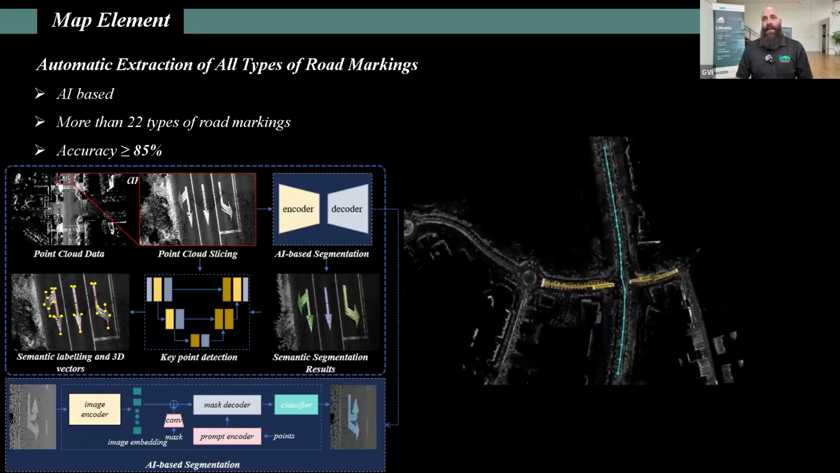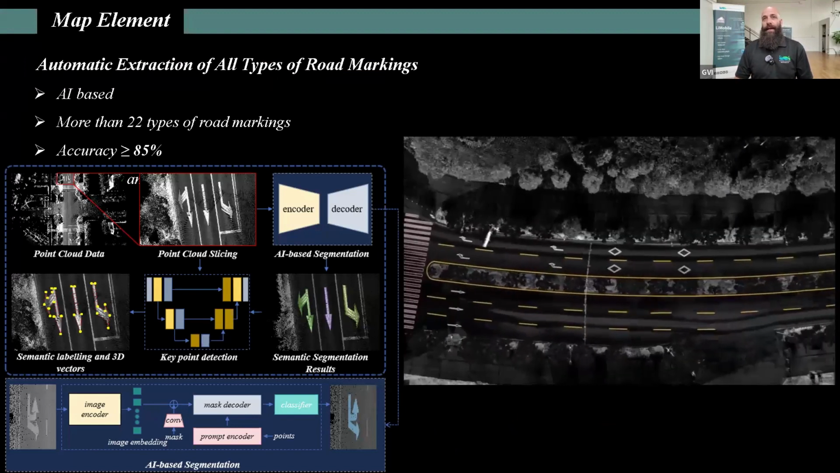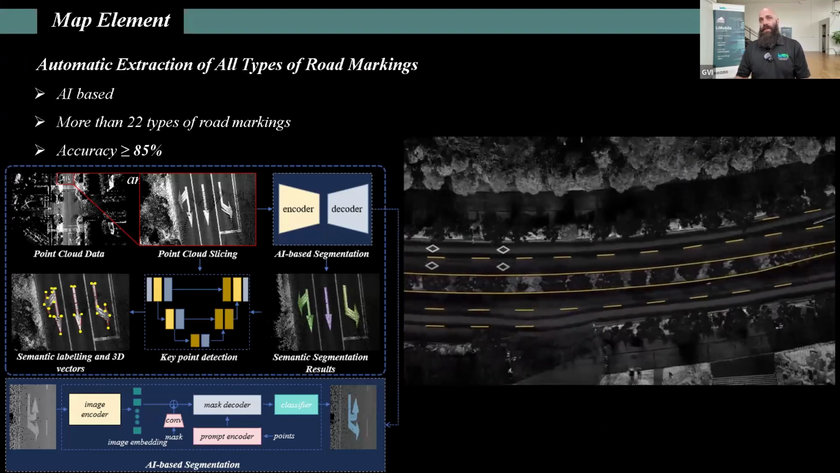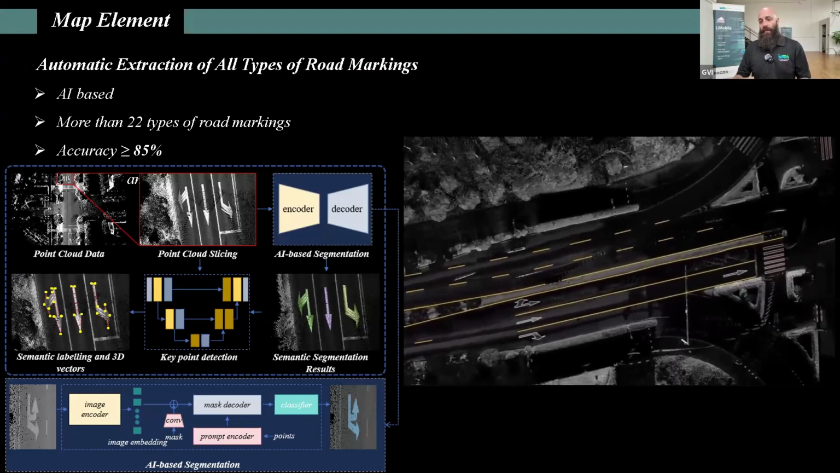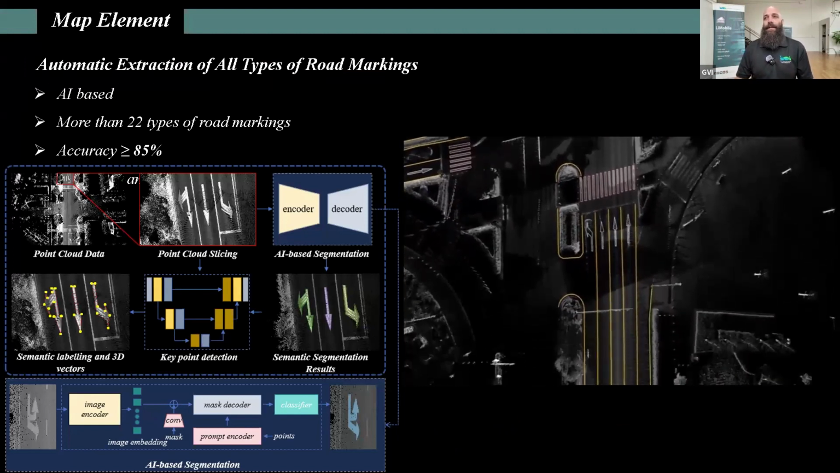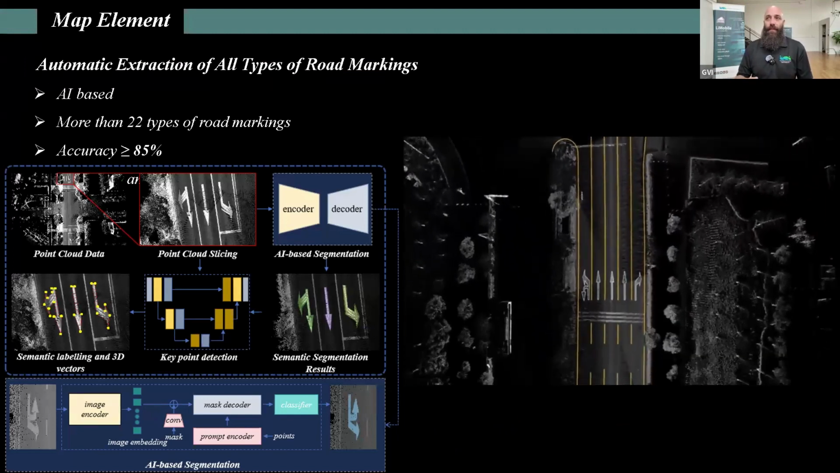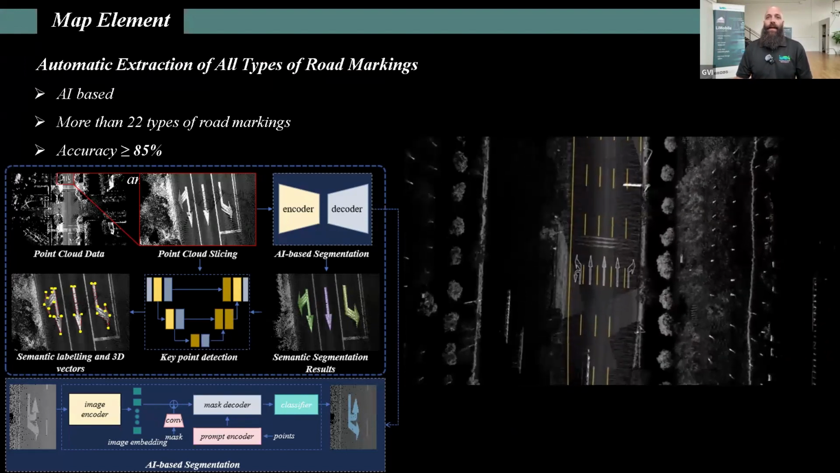One of the key features of MLS that really does set it apart is the concept of our automatic extraction of all types of road markings. This tool or series of tools is incredibly beneficial because it cuts what used to be hours' worth of processing and post manual editing down to seconds, because we have the ability to automatically extract specific types of features.